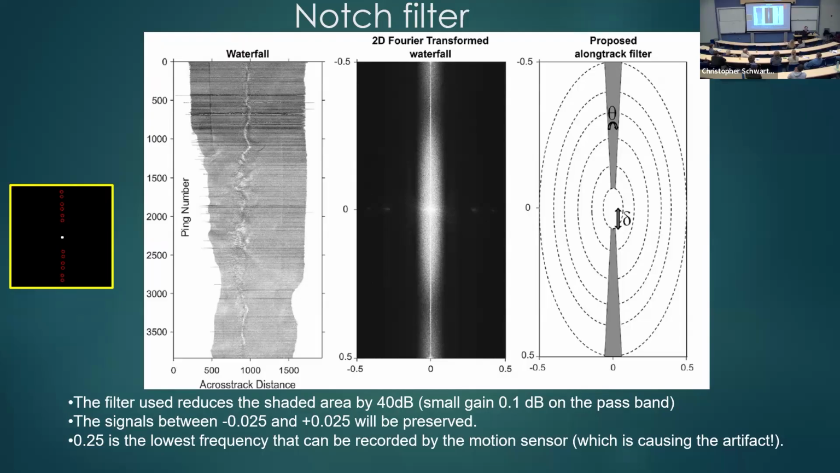So I would remove more in the higher frequencies. So I chose an angle, and that angle looked pretty good. And I use that angle with the maximum yaw that we're recording.